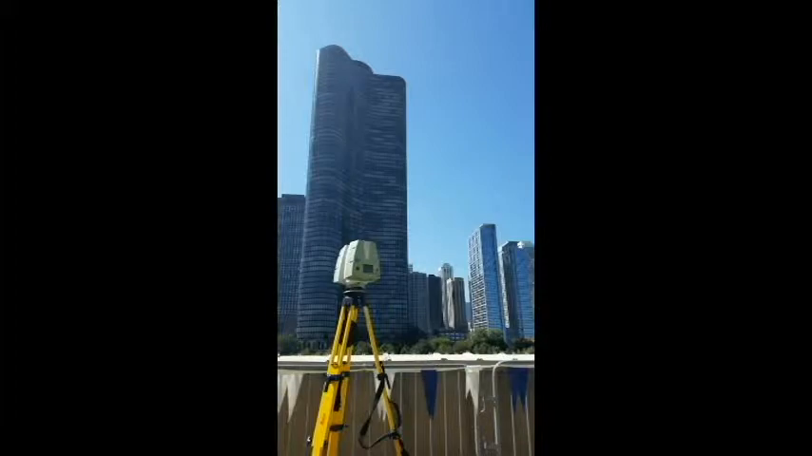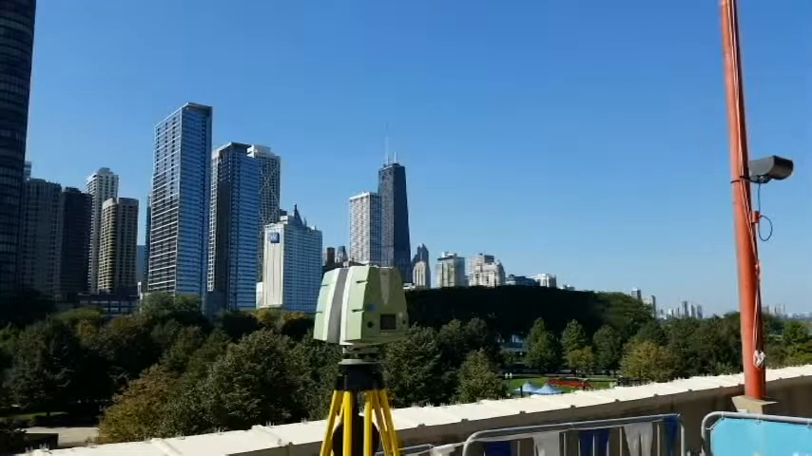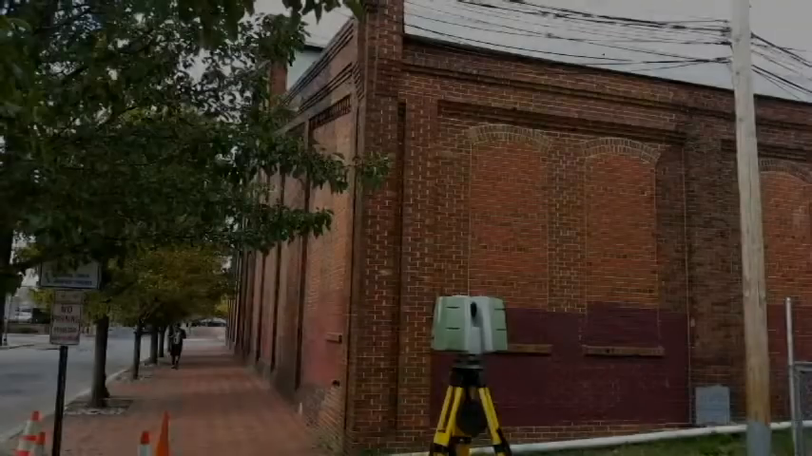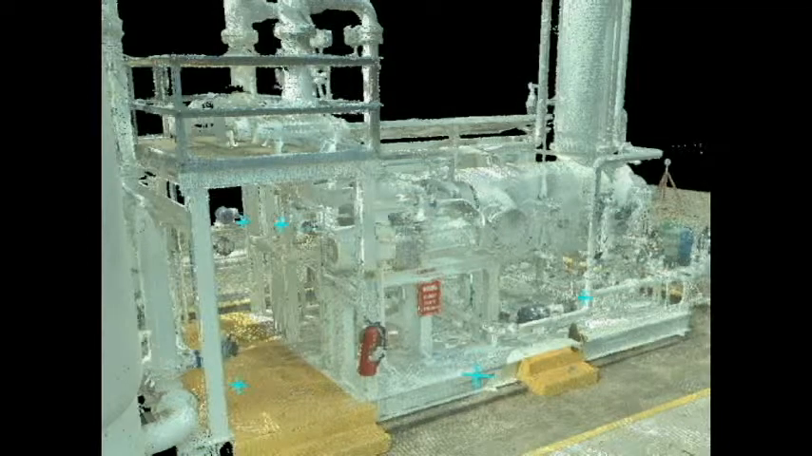Laser scanning can be used to capture everything from topography to architectural features of the interior and exteriors of buildings to complex spaces such as mechanical rooms or refineries. The more complex the space is, the more benefit the client will get out of laser scanning.